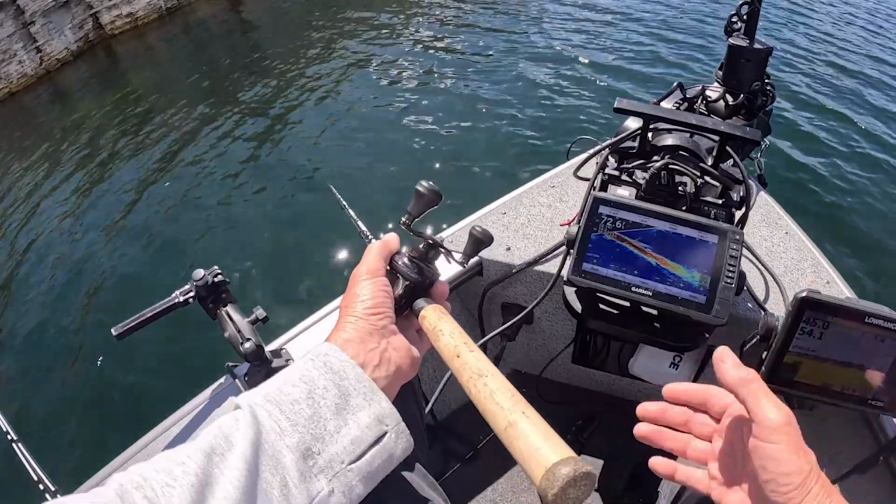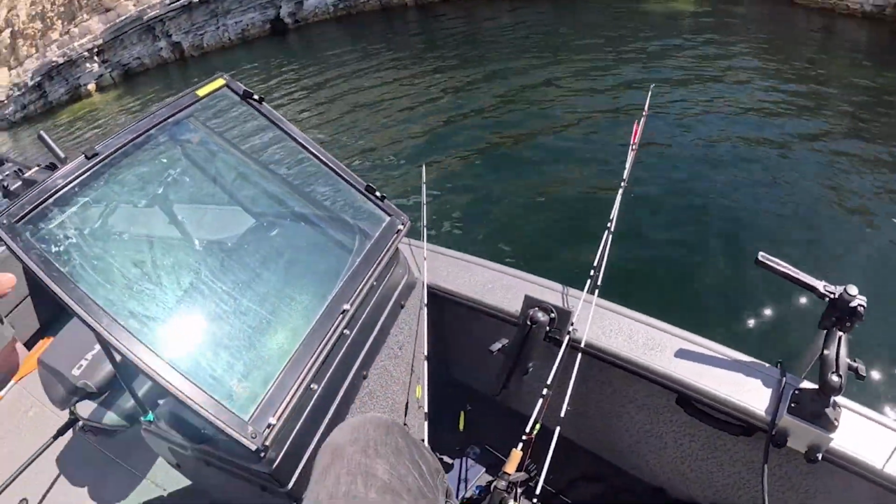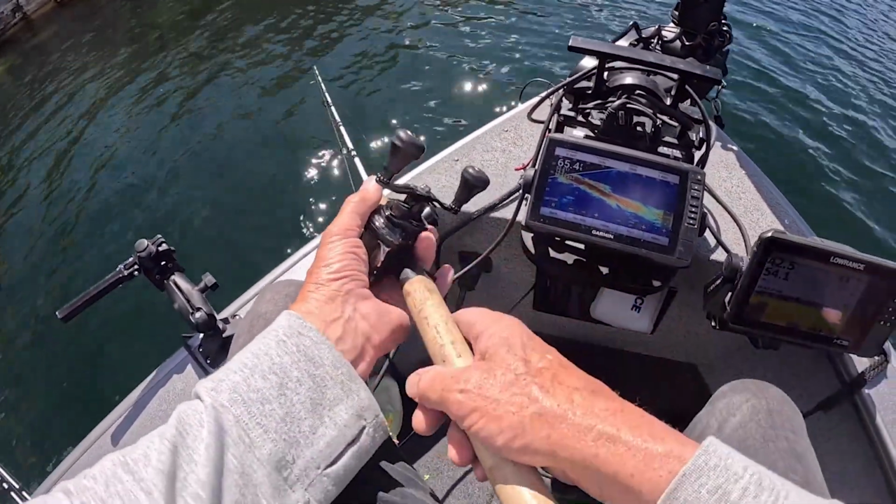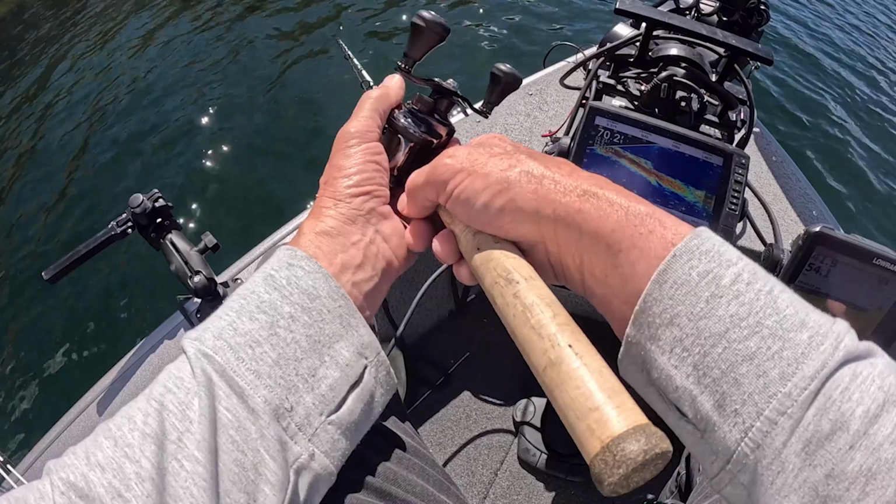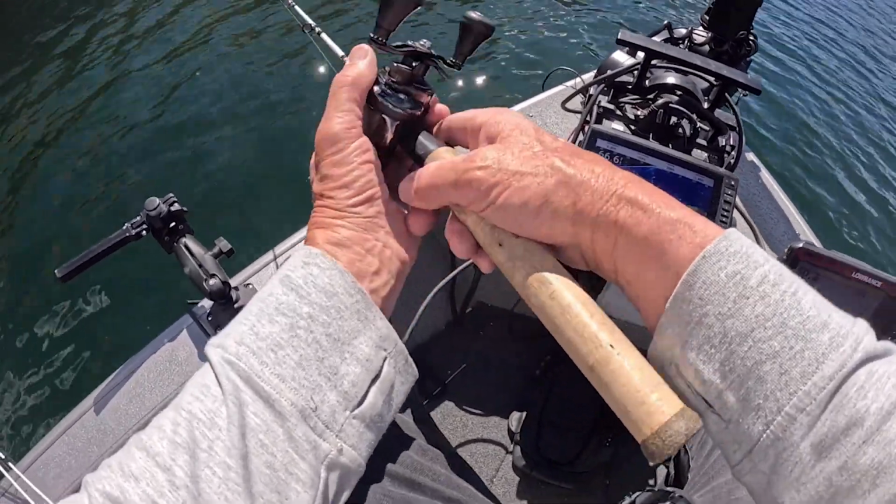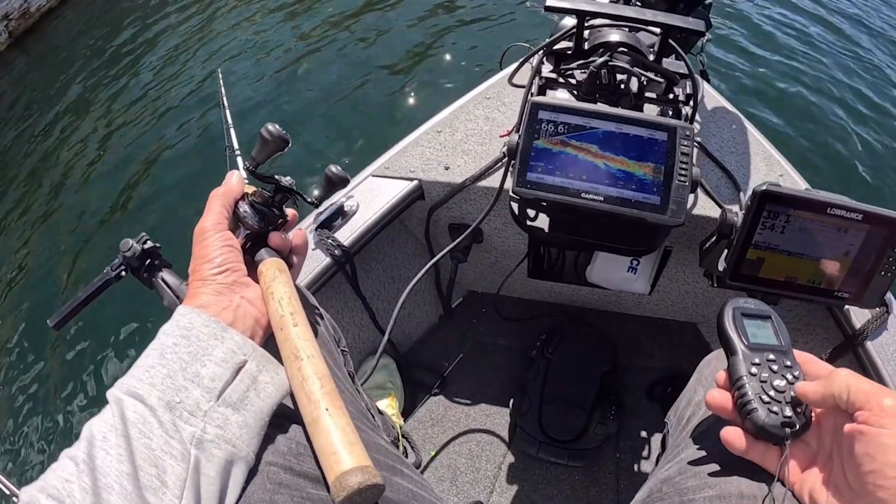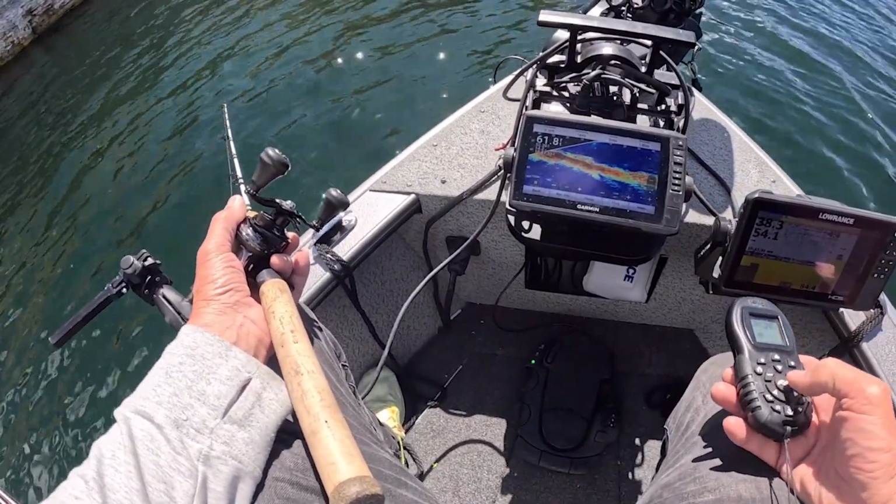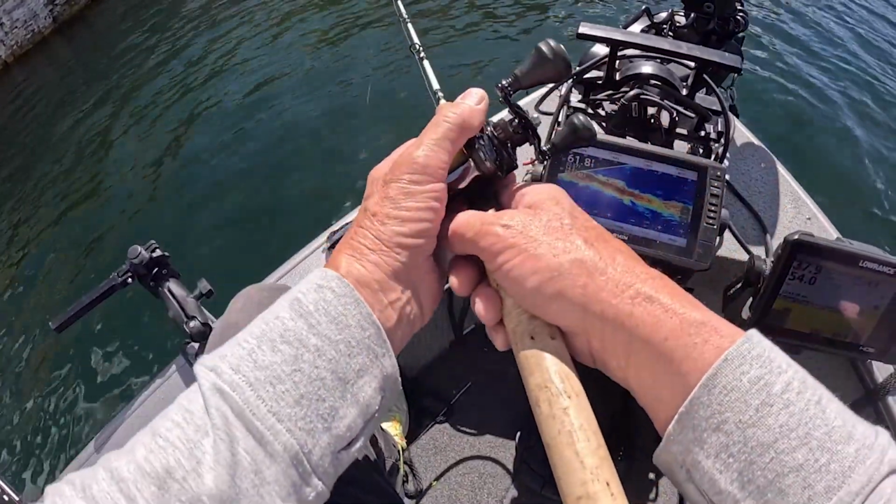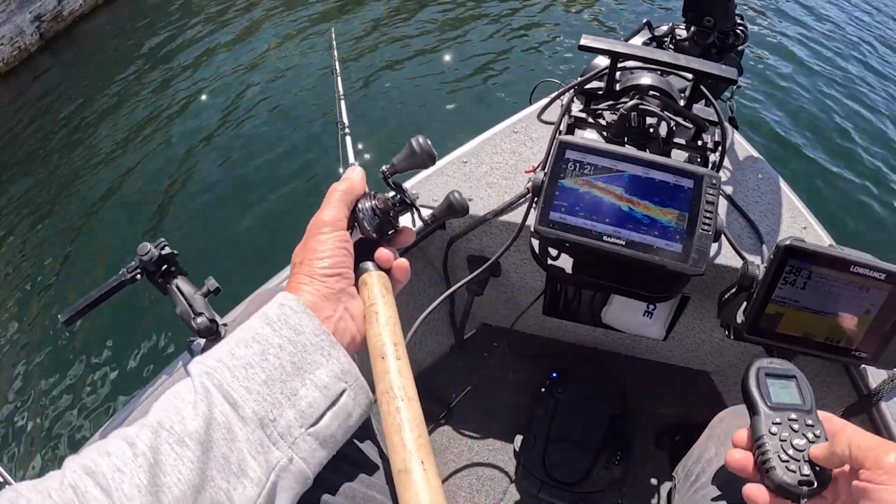But I've just learned that if I've got other people in my boat and they're standing down around the boat, I've got to have shorter rods for them, especially if I have to have a bimini top on. It just works out pretty doggone nice. So anyway, I'm going to the lighter rods.